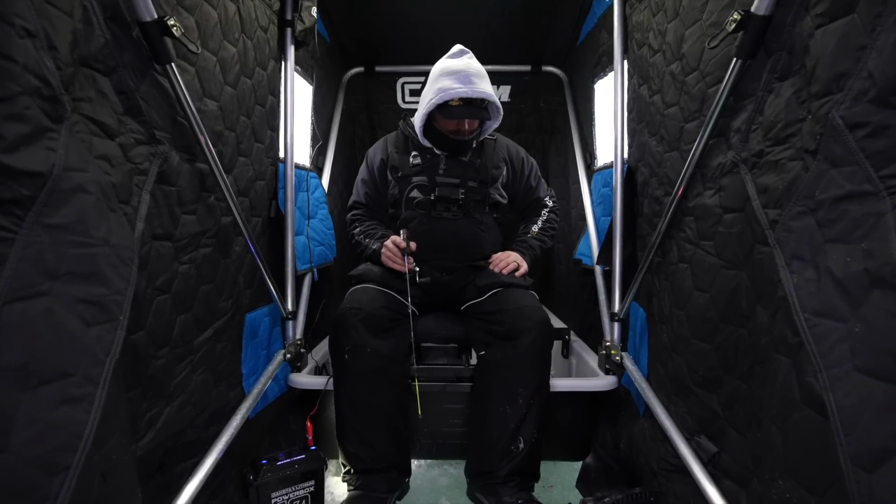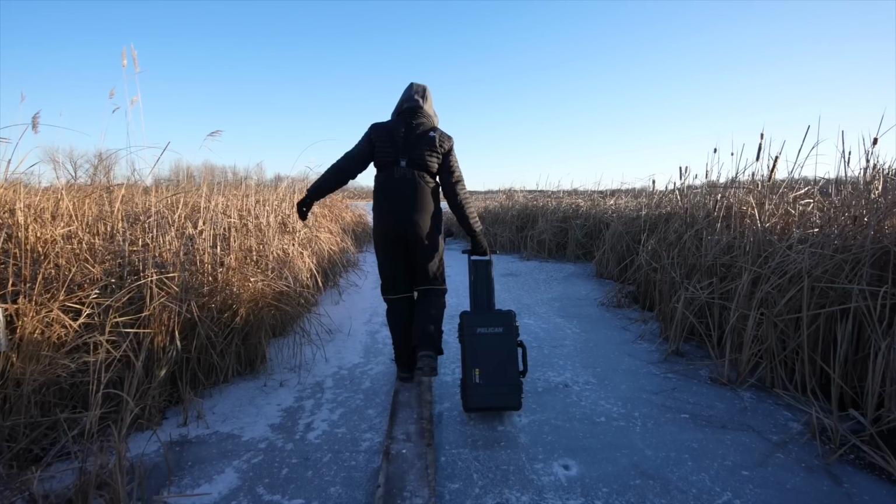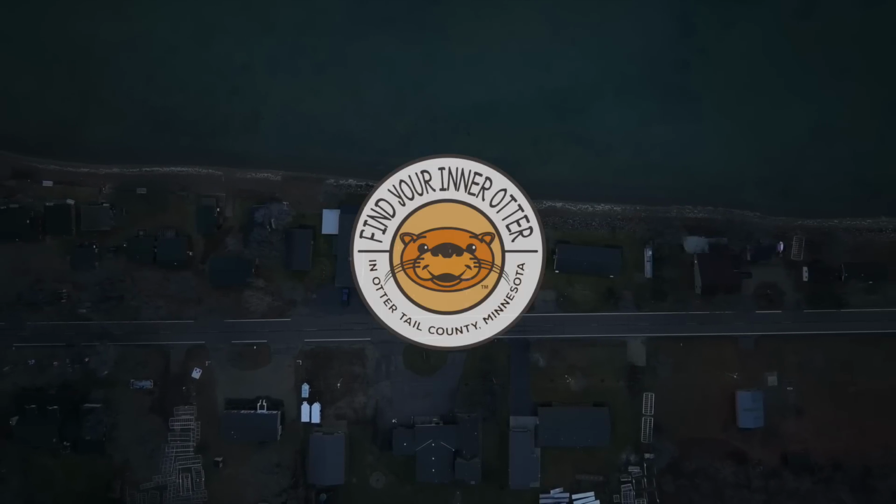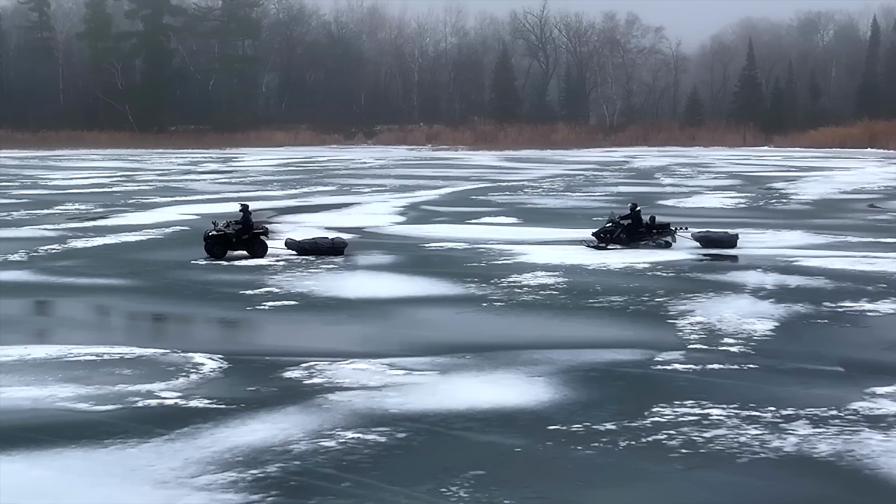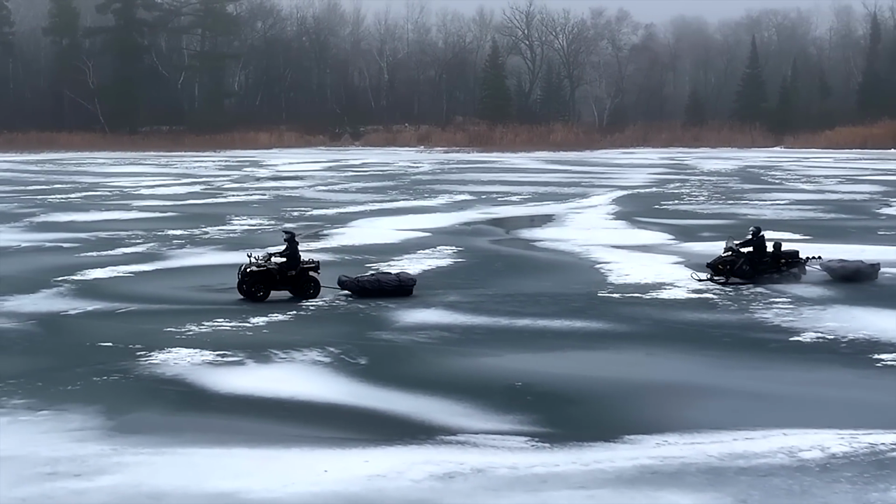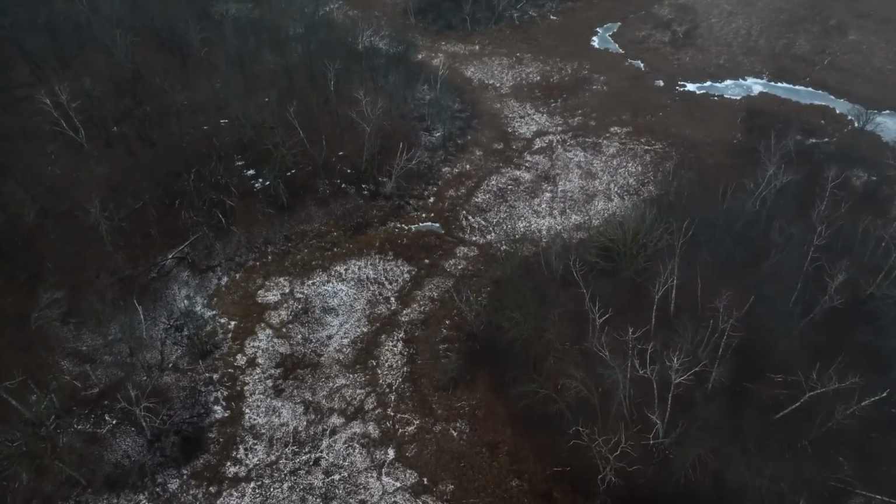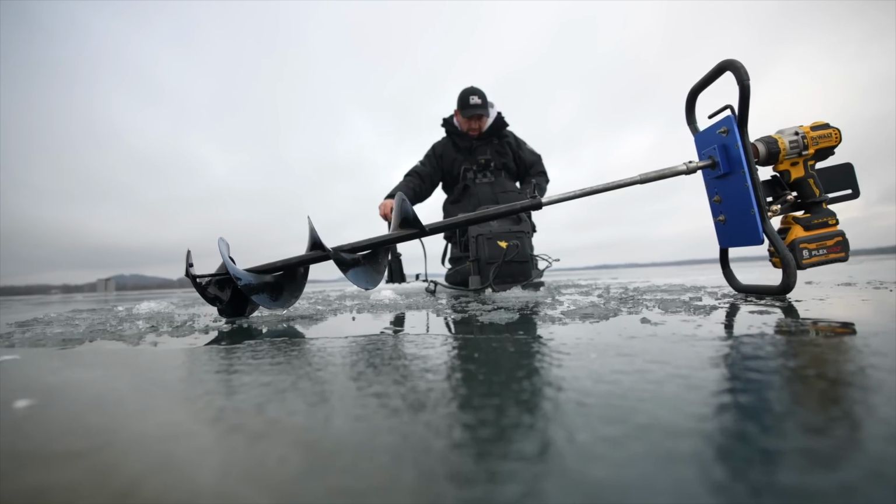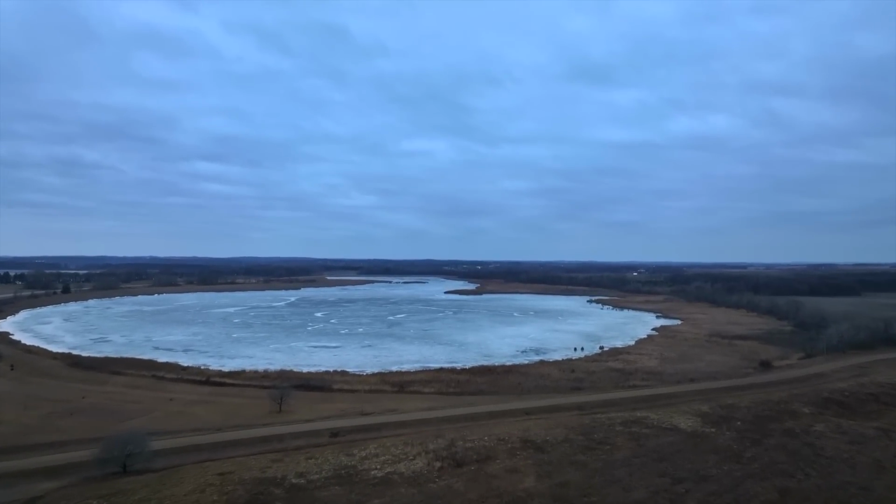It wouldn't be a winter in the Midwest without some cold-hearted twists from Mother Nature. So here we sit. The boys head out to explore in search of fishable ice, and they once again find themselves in west central Minnesota, what they would call Lakes Country. And nestled in the middle of it all is Ottertail County, the crown jewel of Minnesota.